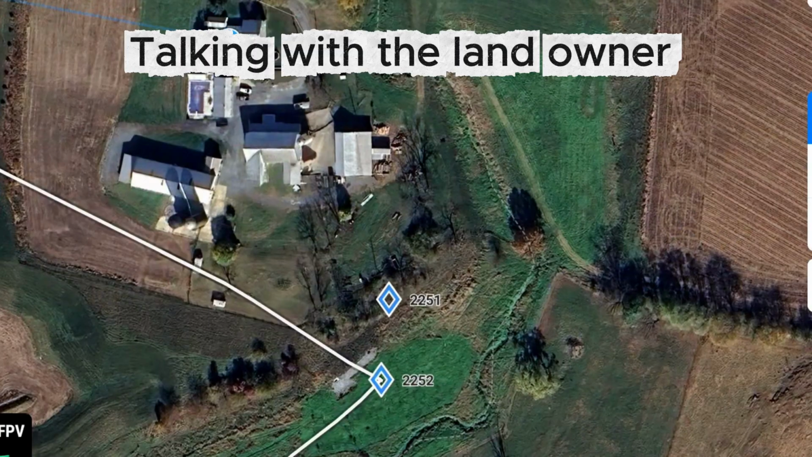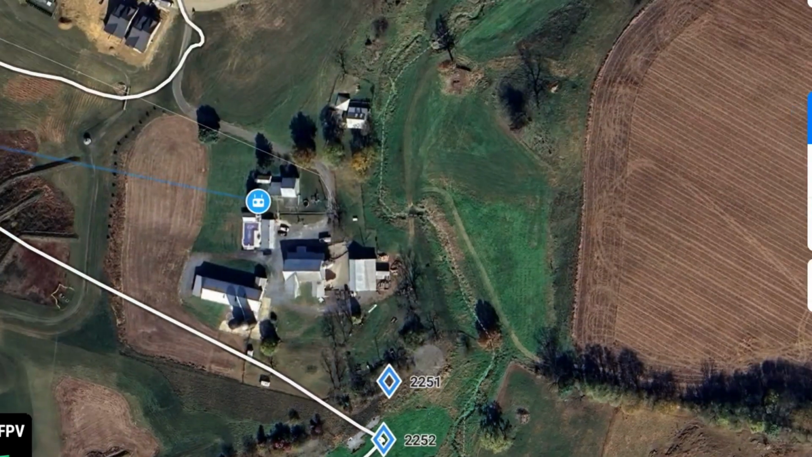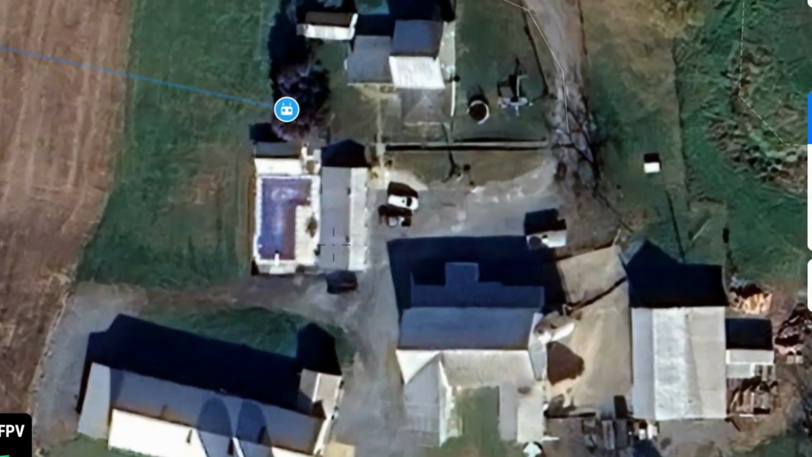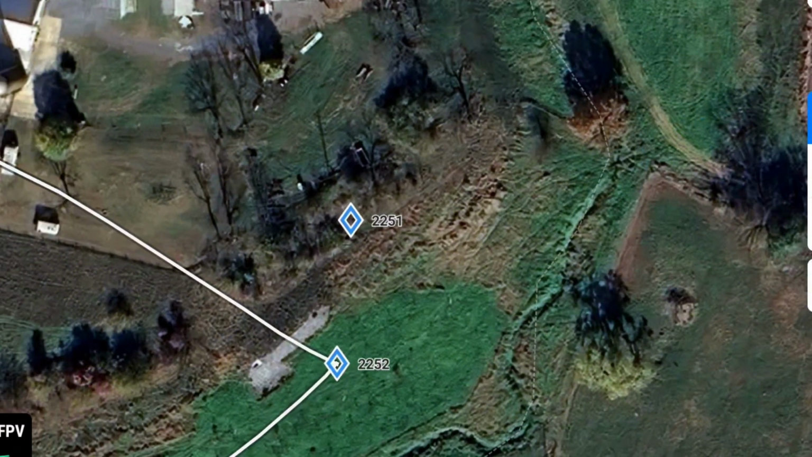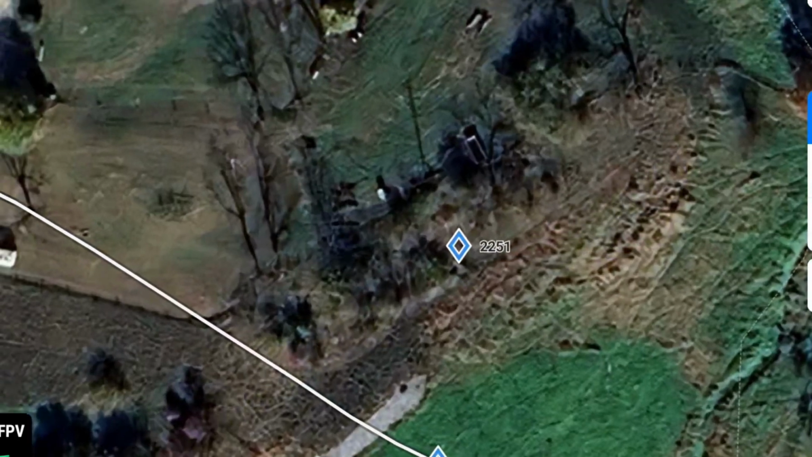Right here's where we are. Okay, she's right back here. Right there. So right here's your house, right here where we're at. Okay, this is your farm here. Yeah. Right back here. So I think it's on this side of the creek. Yeah, your creek's right here. Perfect. So it's on the house side of the creek. Right there is where she's tucked up, right in that little fence row.